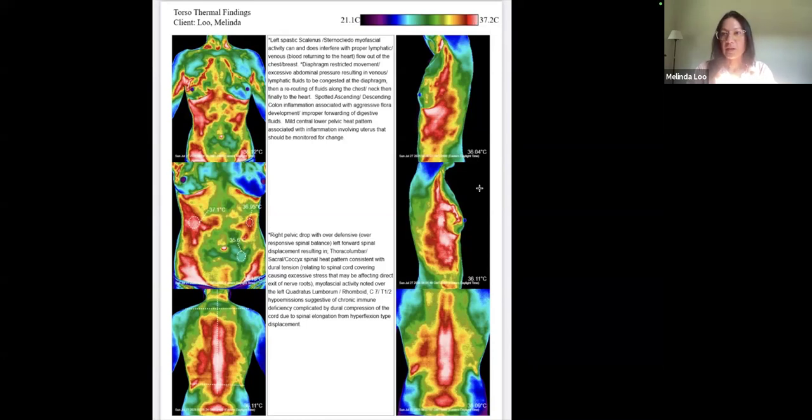I can work with a holistic doctor or a practitioner to help me make these improvements in these areas. And then the other thing I can do is check my images again a couple months from now to make sure that I am actually getting better with the therapies and the practices that I'm implementing. And if I'm not, then I need to change course and try something else. So it'll keep me honest on where I'm at, right?